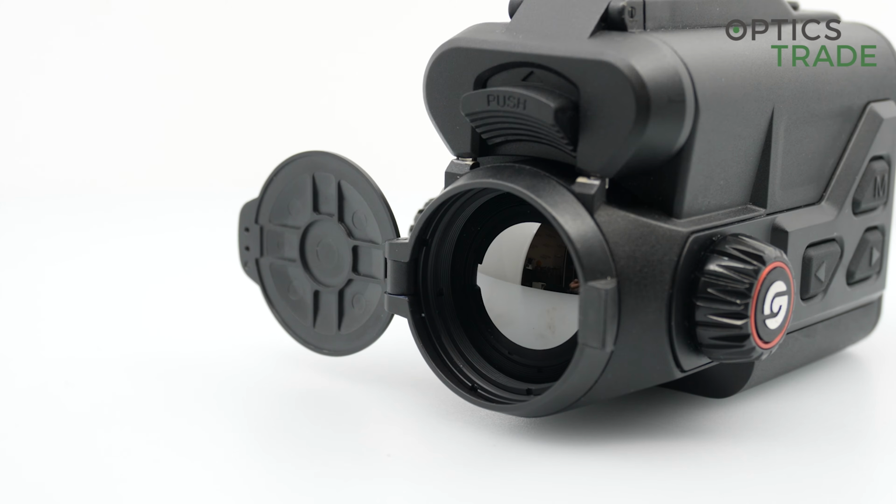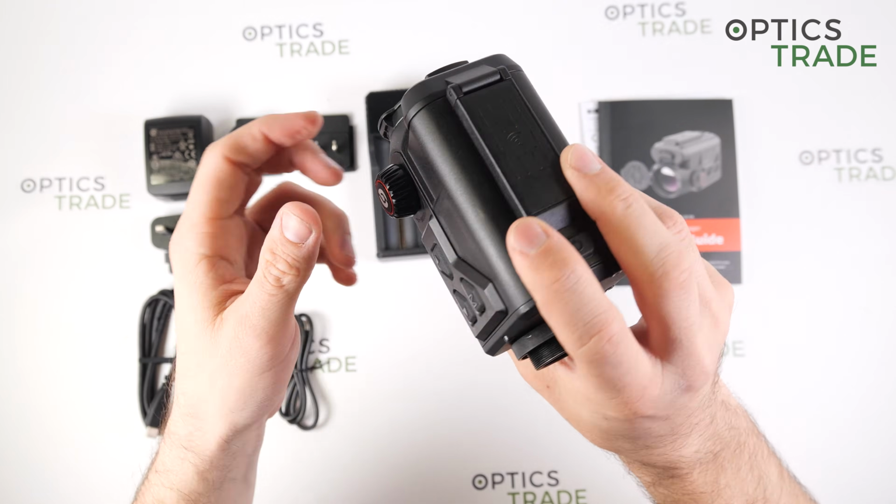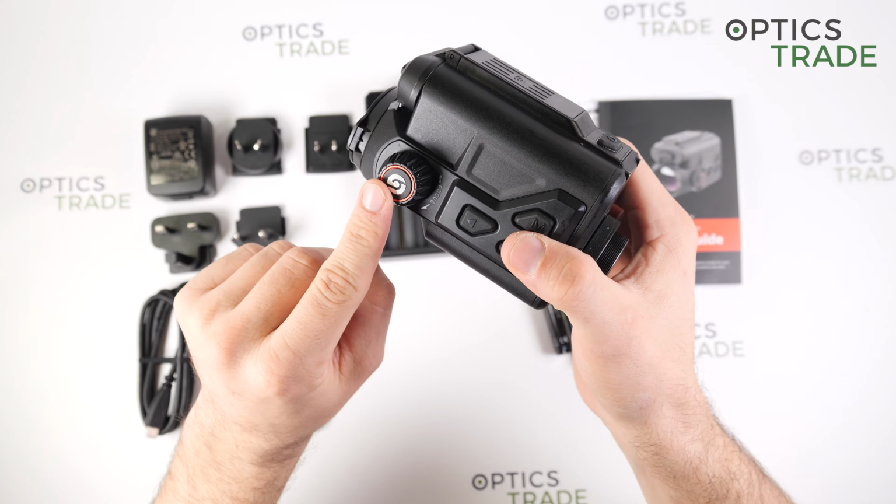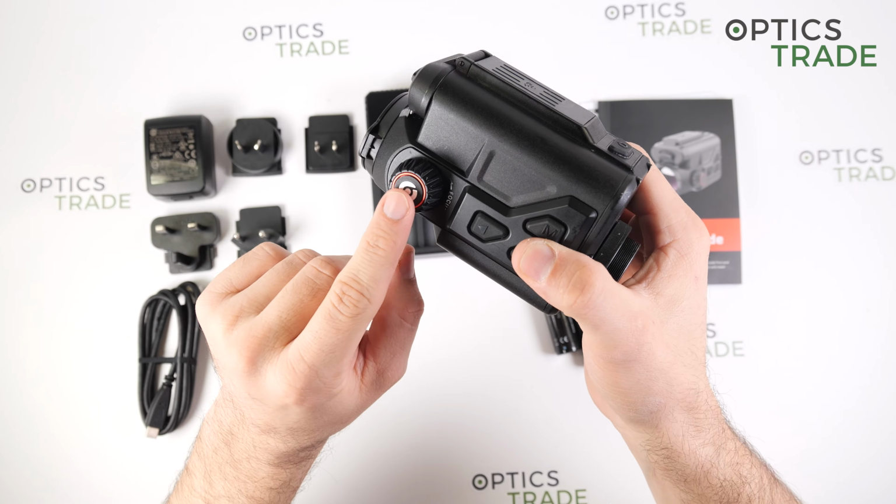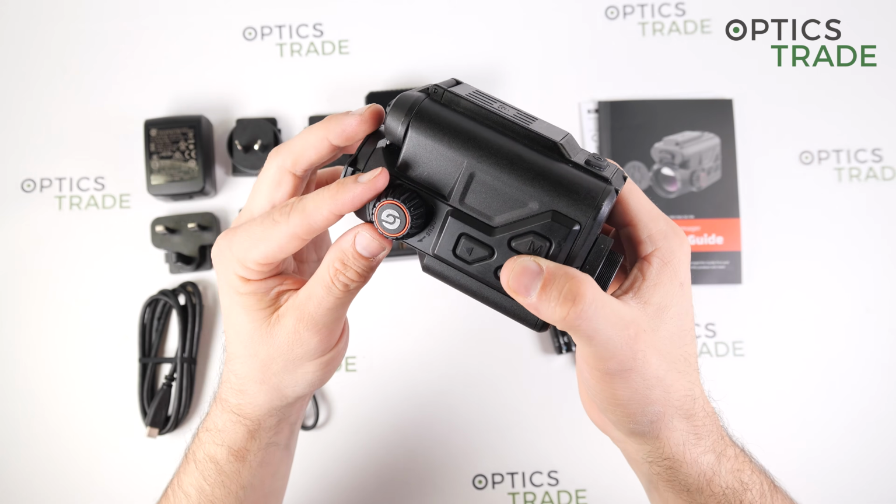vision during the night. The close focus, as I said, is on both sides, so ambidextrous, and it can be focused to approximately 5 meters and all the way to infinity.